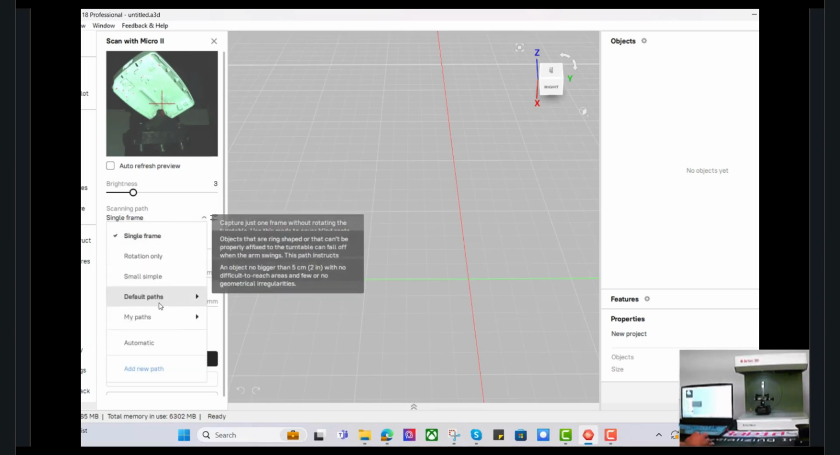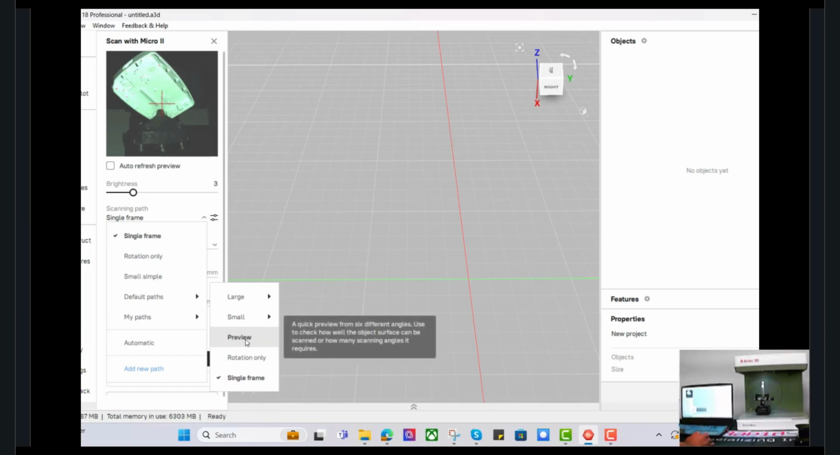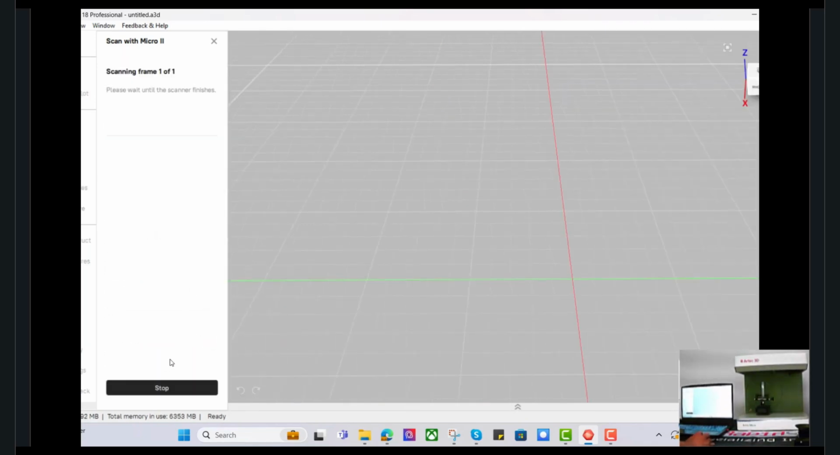There is a number of different automatic scanning paths. You can do the default paths, which are large complex, all the way down to small simple. They basically add more angles of individual scans for the more complicated. You can also do single frame, just to get an idea that you're getting the part well.